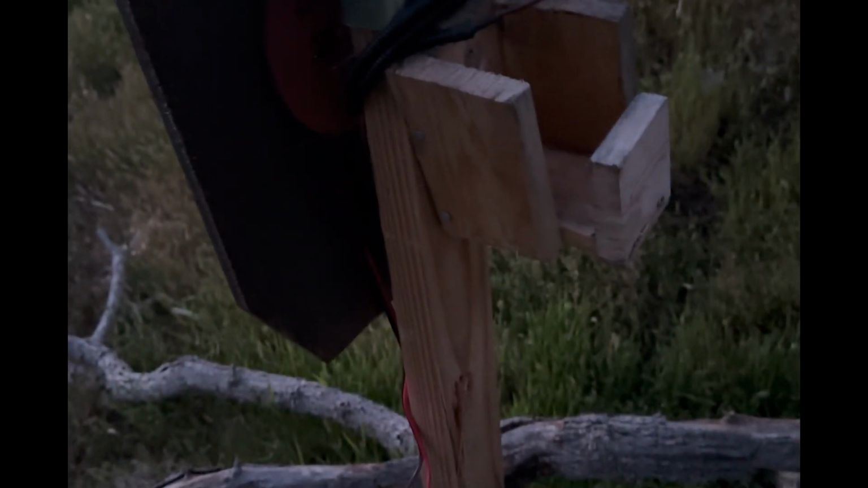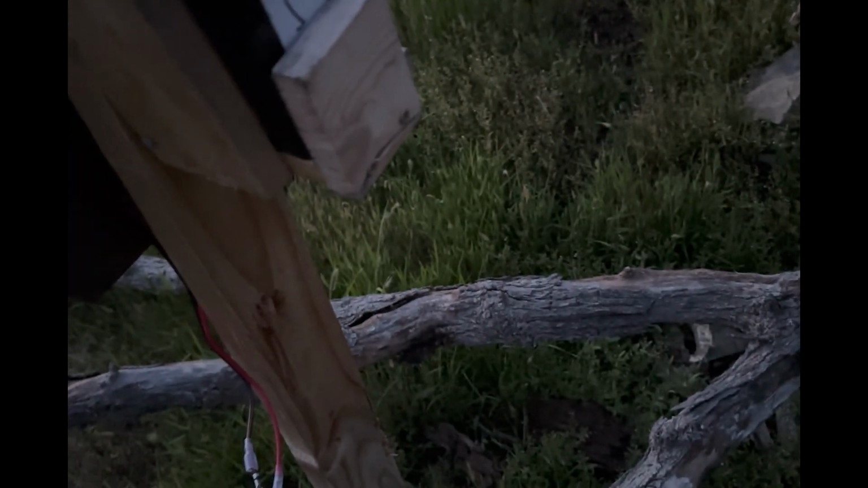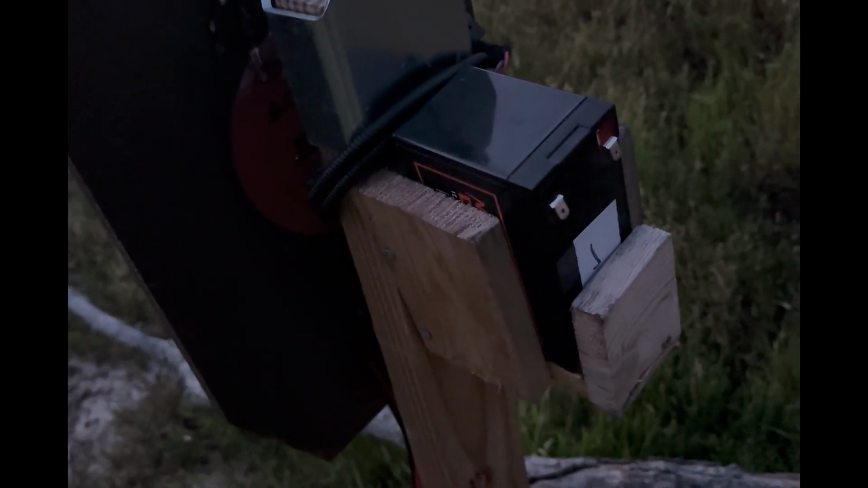And here's another one, same idea. In this case, it's mounted with a 2x4, but instead of zip tying, I just make these little simple cradles, and it makes it quick and easy. Just drop it in here, hook it up, it's protected. The zip tie is kind of a pain in the butt, but it's also very portable.